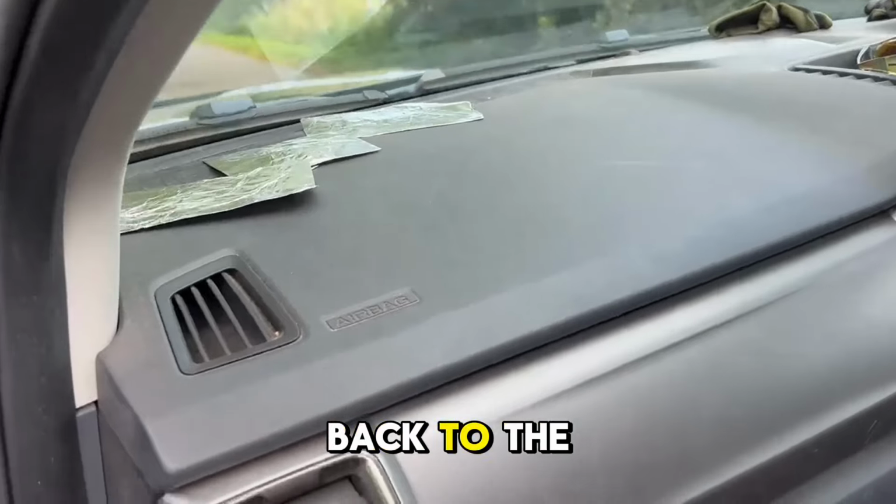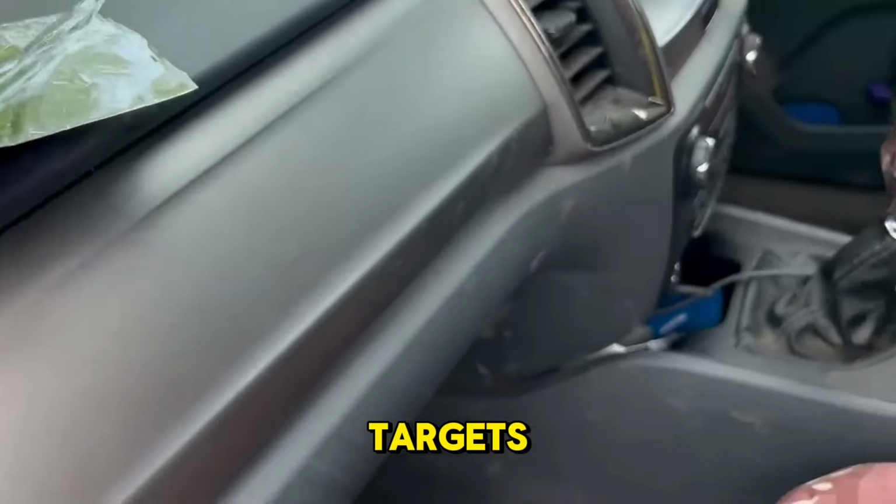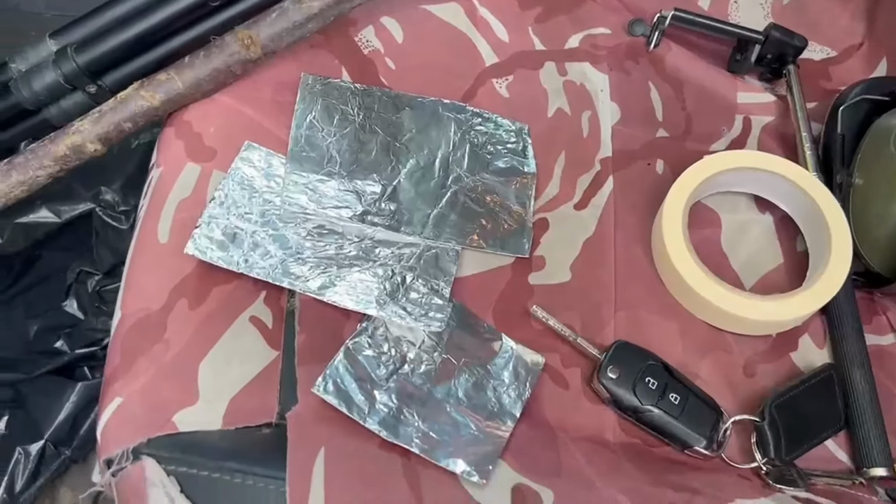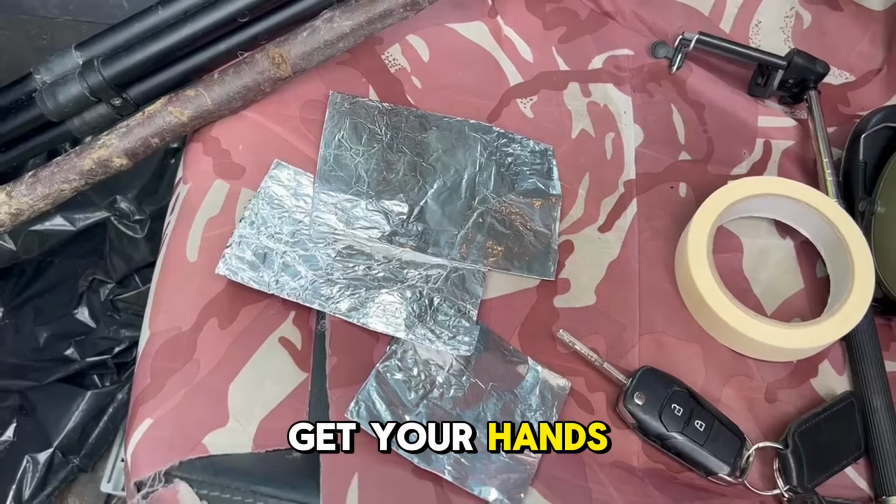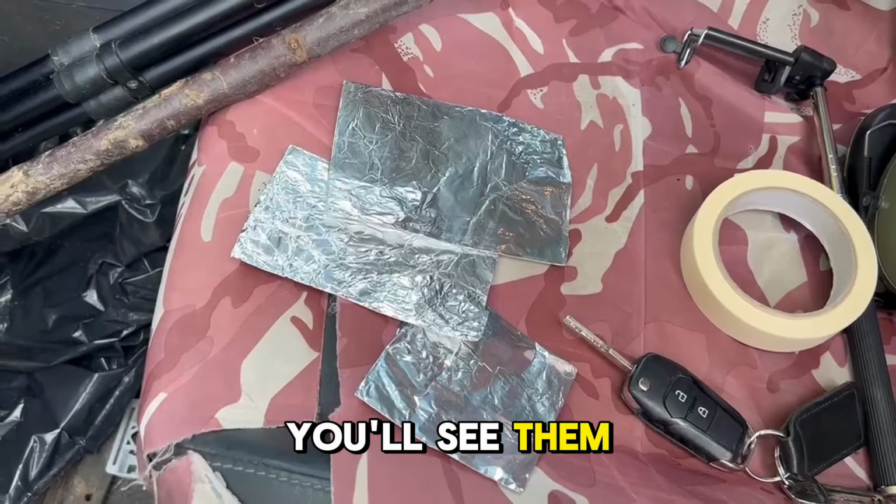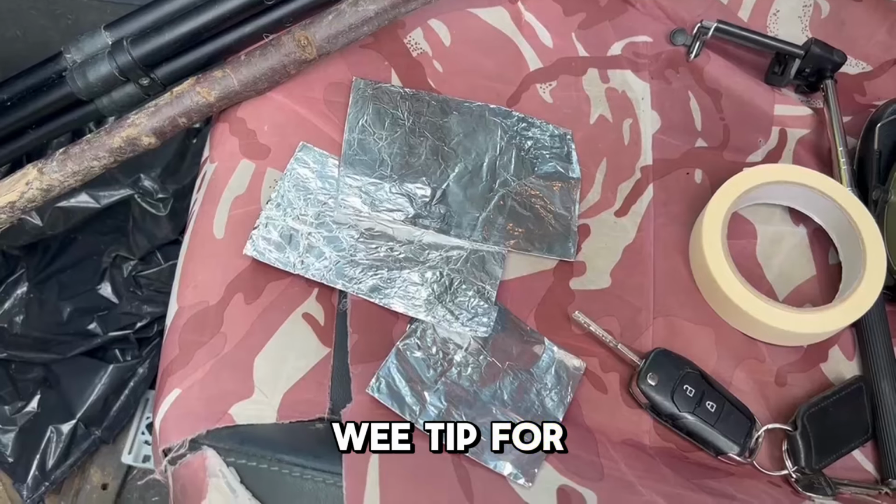So I've just come back to the truck to pick up my 3 silver foil targets, which I'll mask and tape onto a couple of boards. They've been sitting in the dashboard, so they'll be roasting hot, and it saves you having to use those pads if you can't get your hands on them, which I've not been able to. So these prove really good in the field. You'll see them glowing when I go out. I mean, it is 20 degrees, it's really warm today, but they still do the job. So there's a wee tip for you.